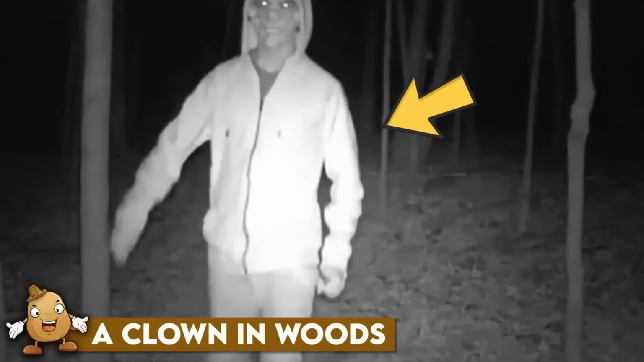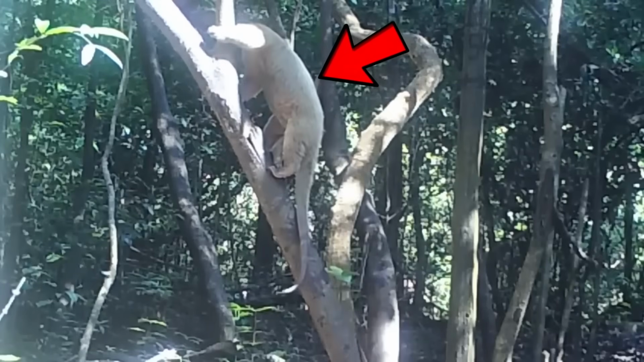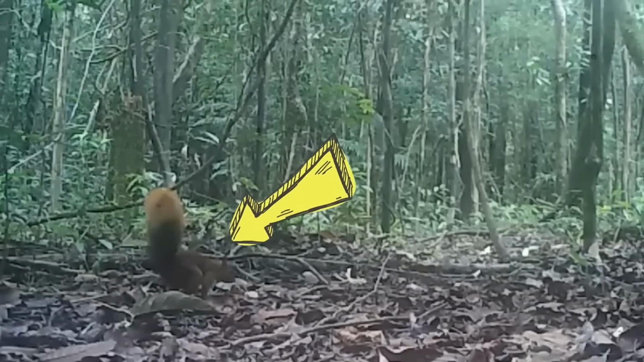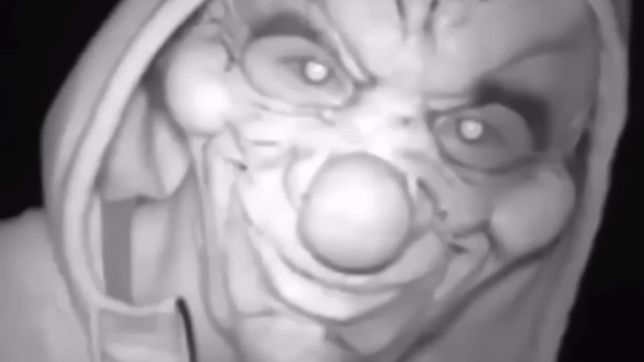A clown in woods. Trail cams are usually used to catch animals in their natural habitat, but sometimes they capture something unexpected. For instance, this clip where a man wearing a clown mask was recorded on a trail cam. The point here is, what exactly was this man doing so late at night, so deep in the woods?